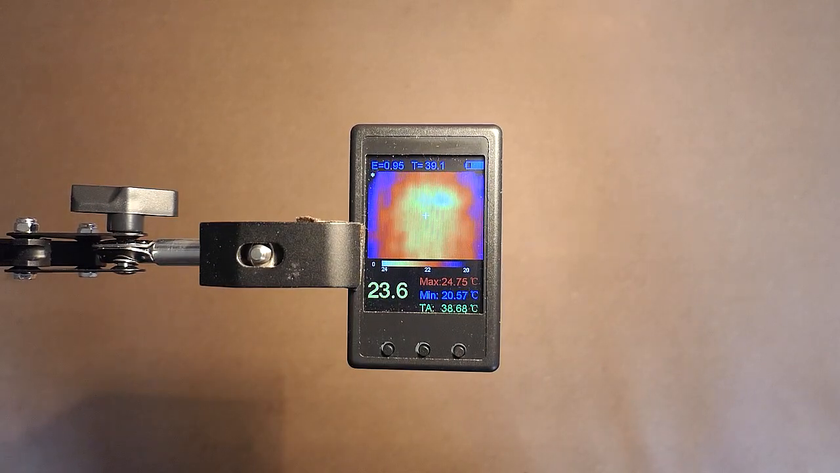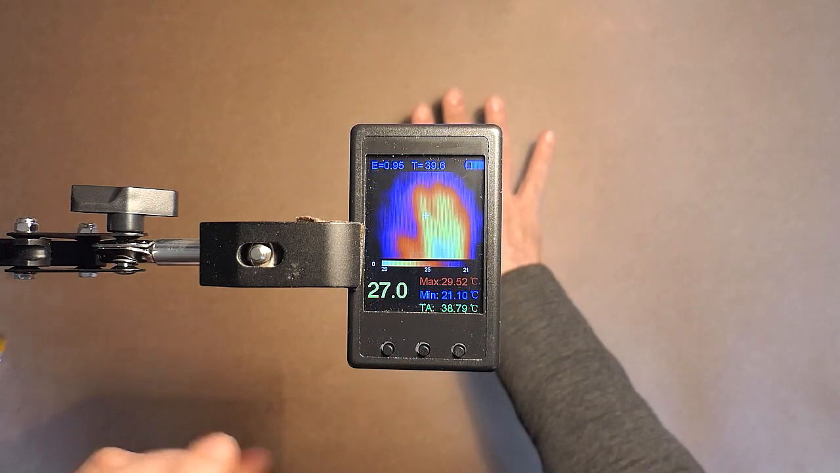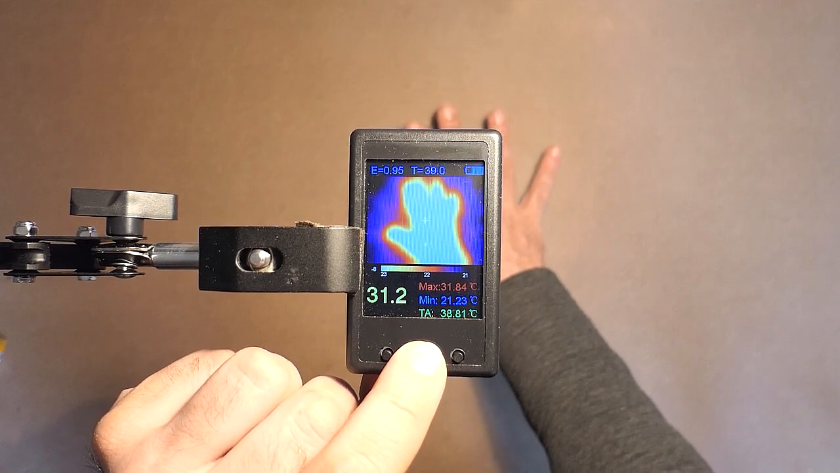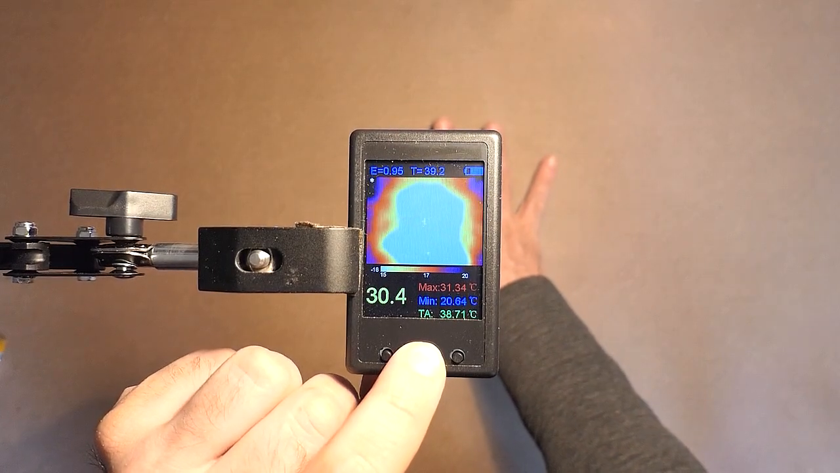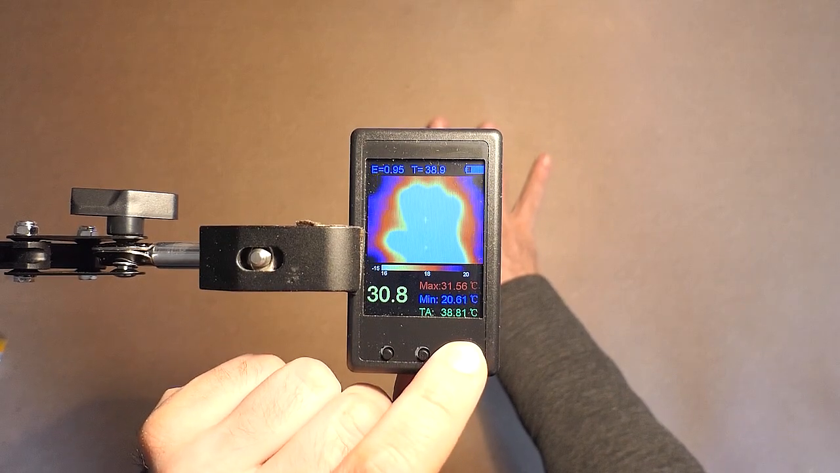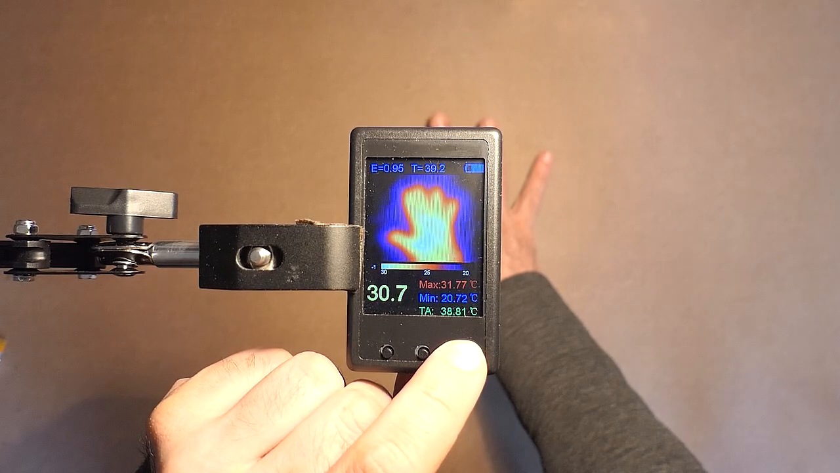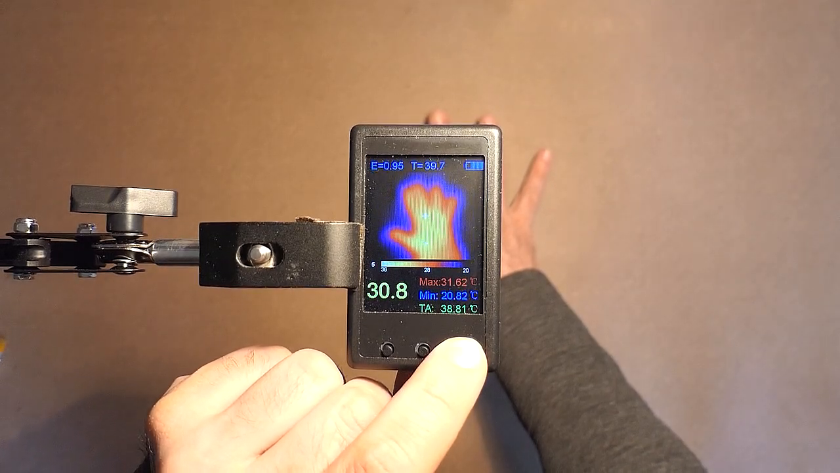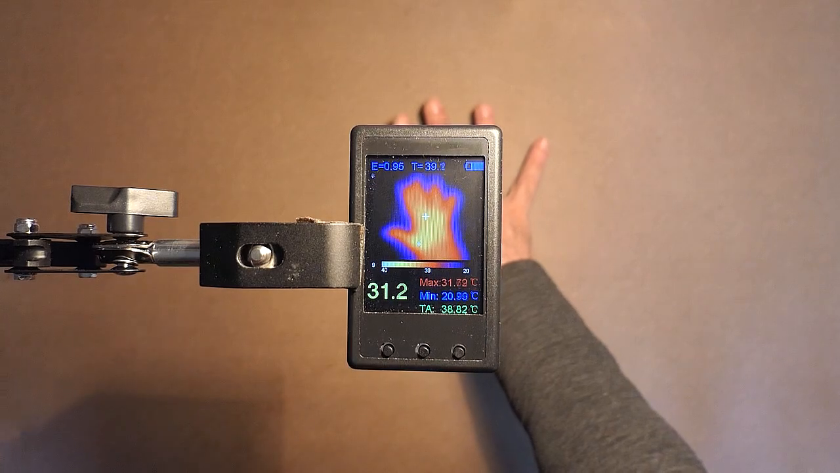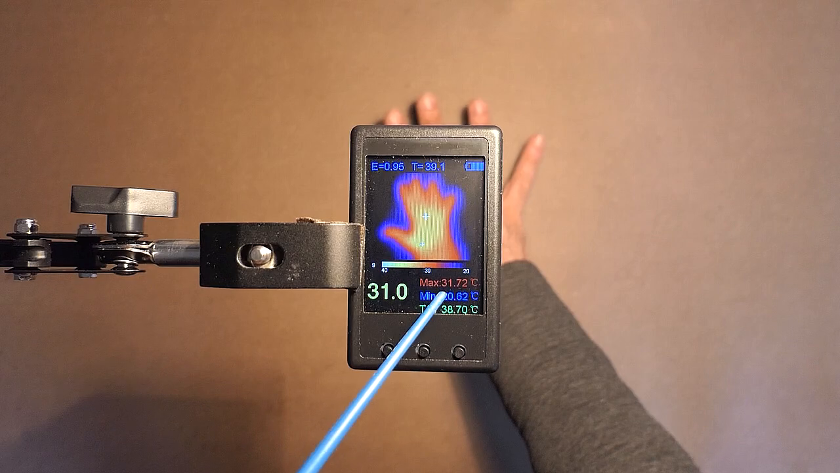Also, we can change the borders here. Here we have the maximum temperature 31.